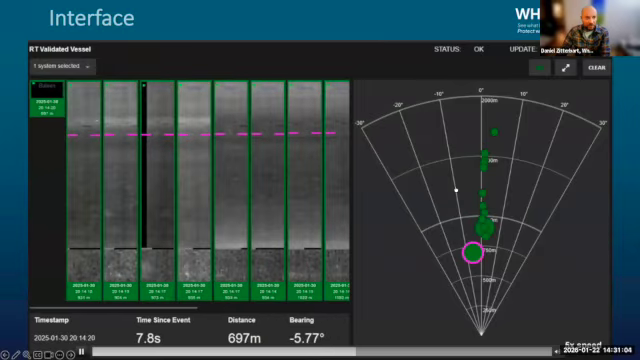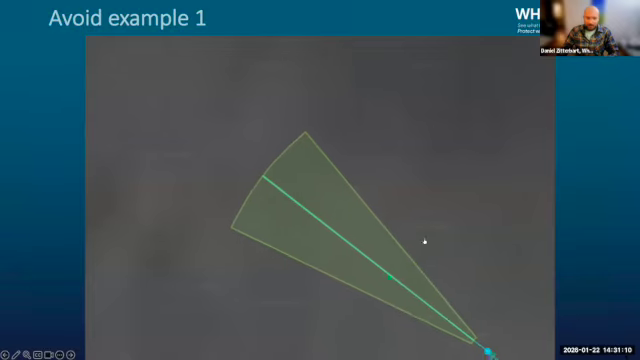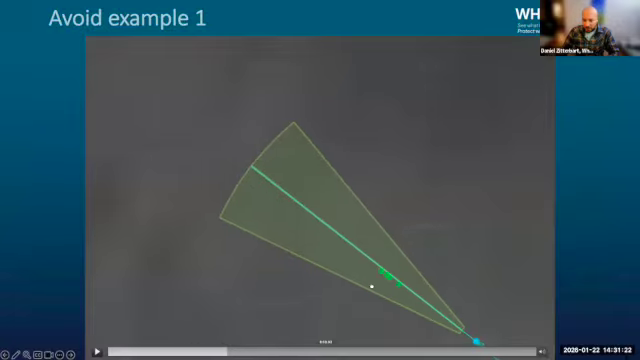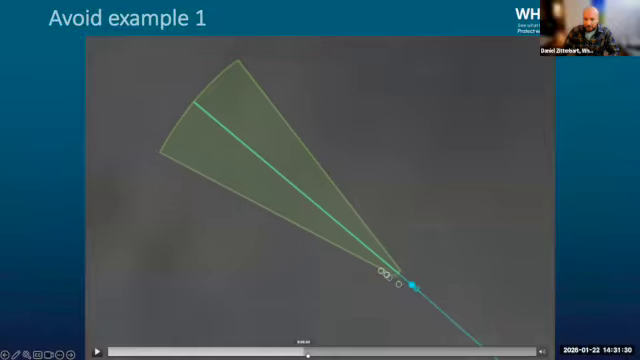Now, what do the captains actually do with that? I have some examples here for you about that. So here you see a vessel coming in from below. The green is the field of view of the vessel. The vessel is here on the bottom right, depicted with a blue circle. And as the vessel comes in, there are detected whales on the left along the course, which makes the vessel make a small course correction to starboard, keeps on going.